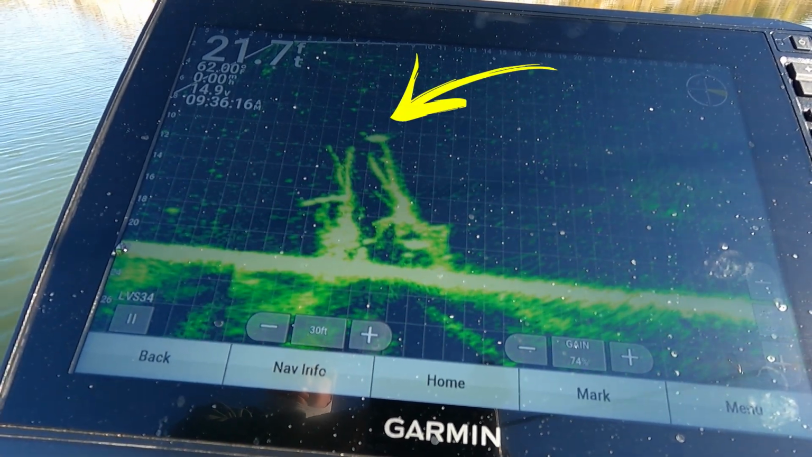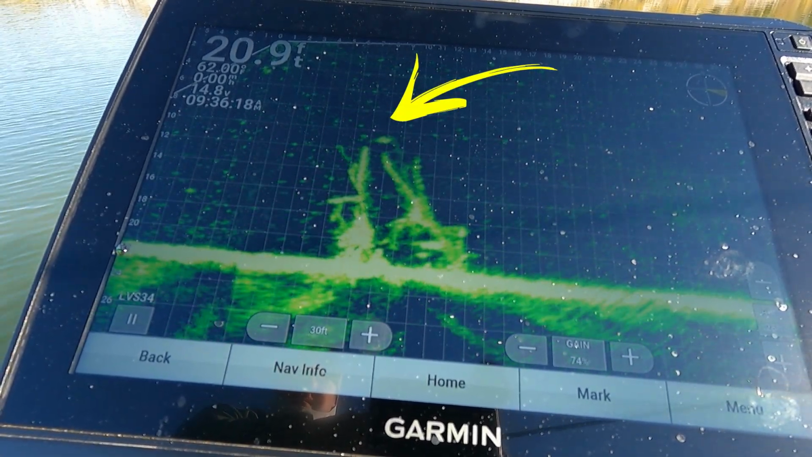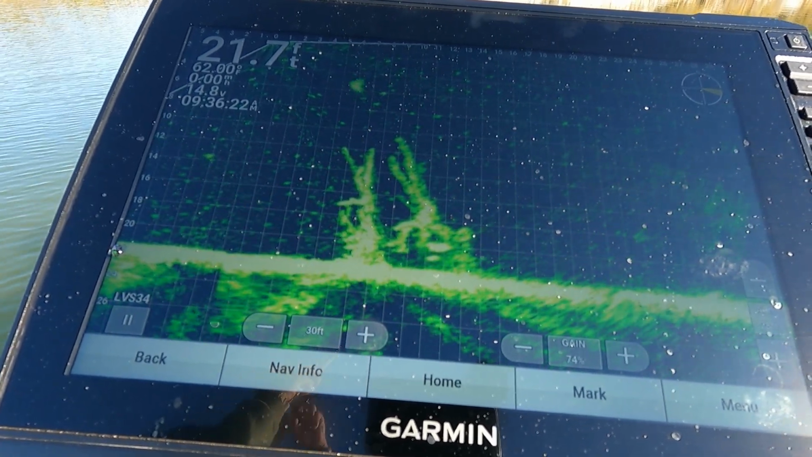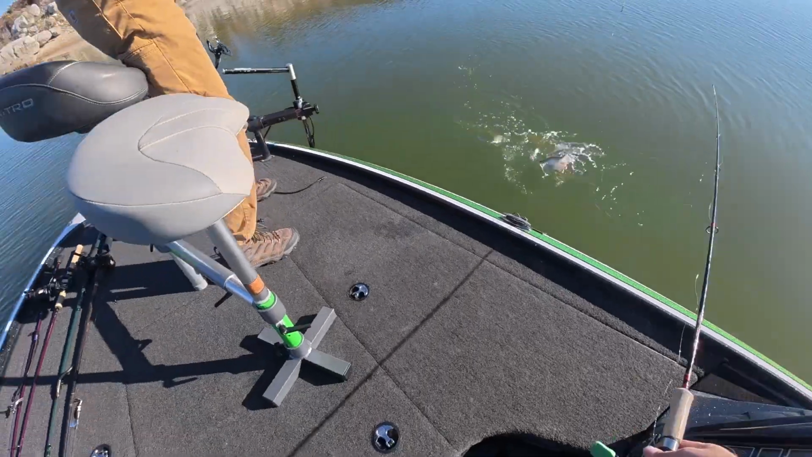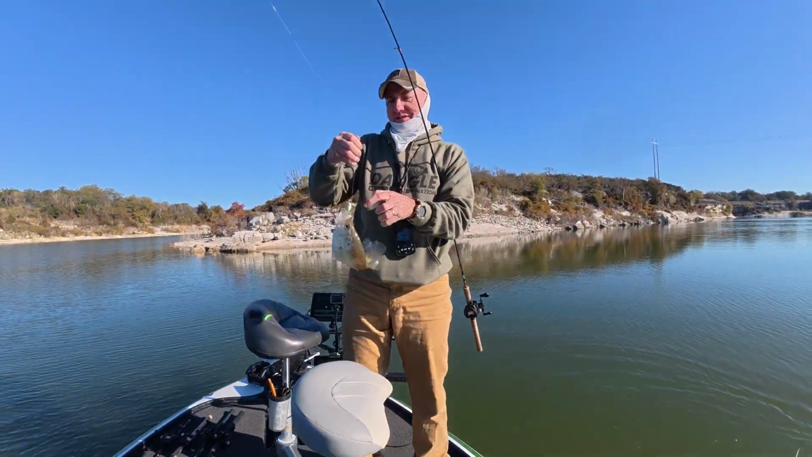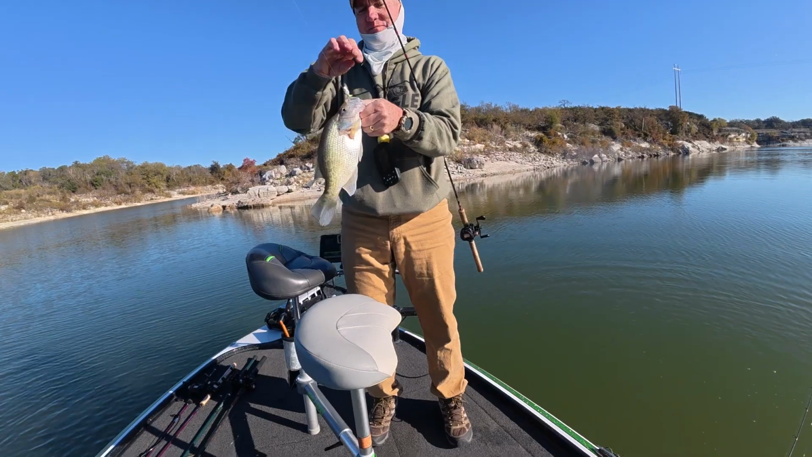Oh. He might, oh. Come on with it, Roger Reed. That's a good fish. Set the hook. That's a good fish. Jeez. There you go. We can get some pictures of that one.